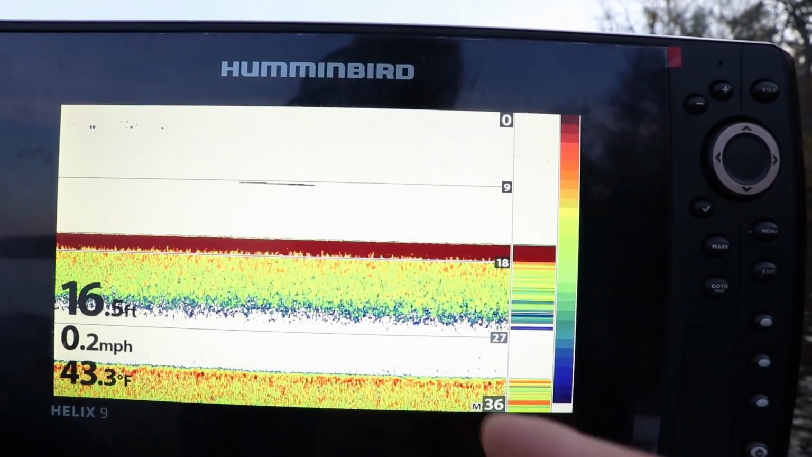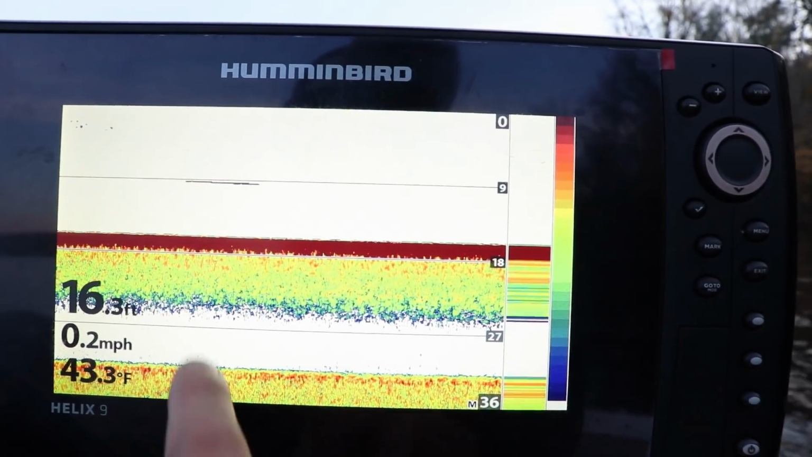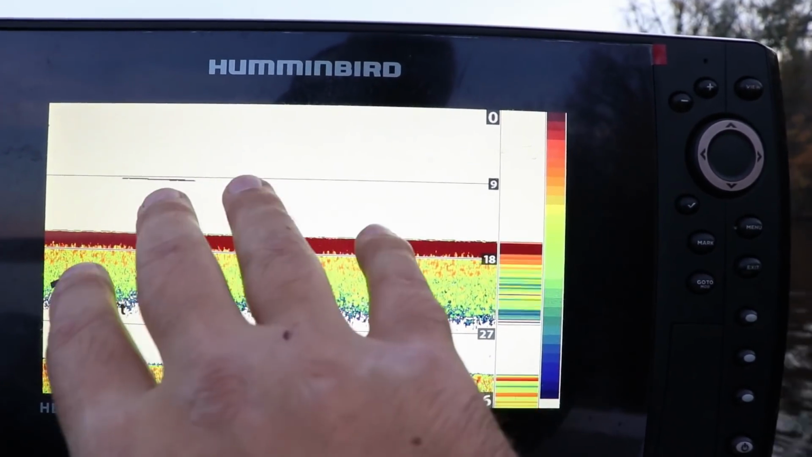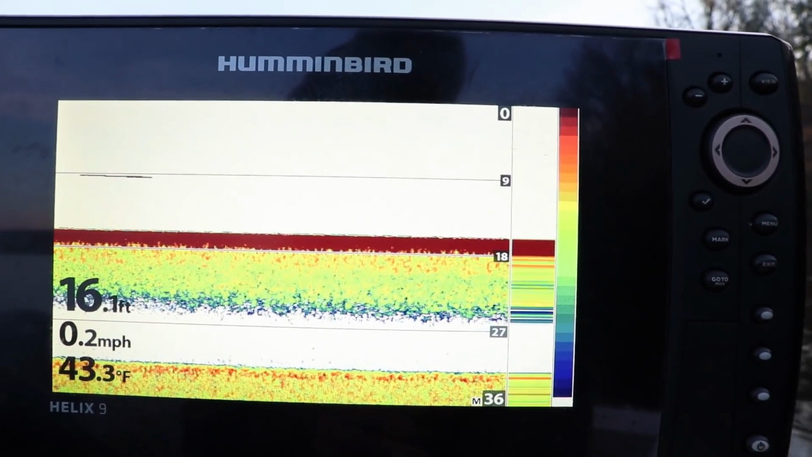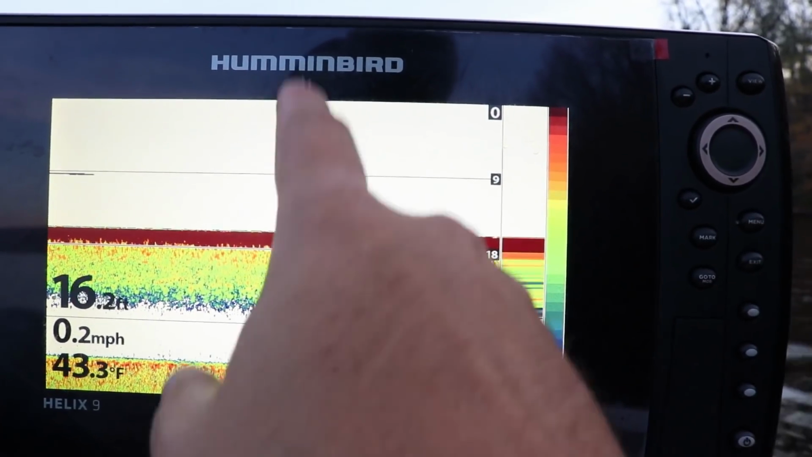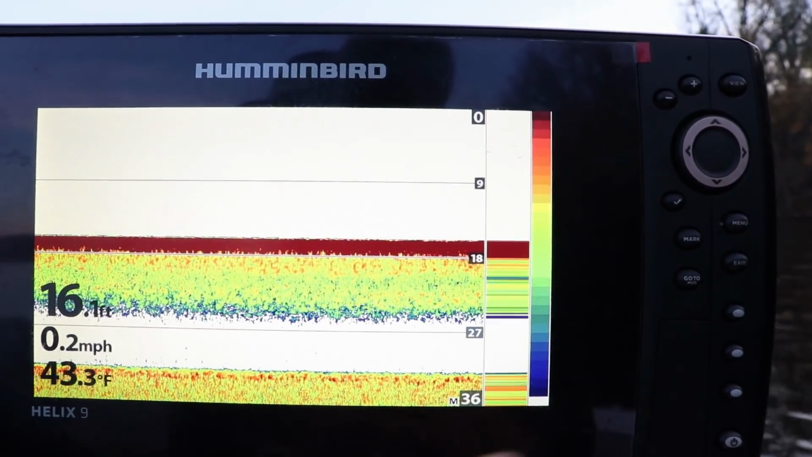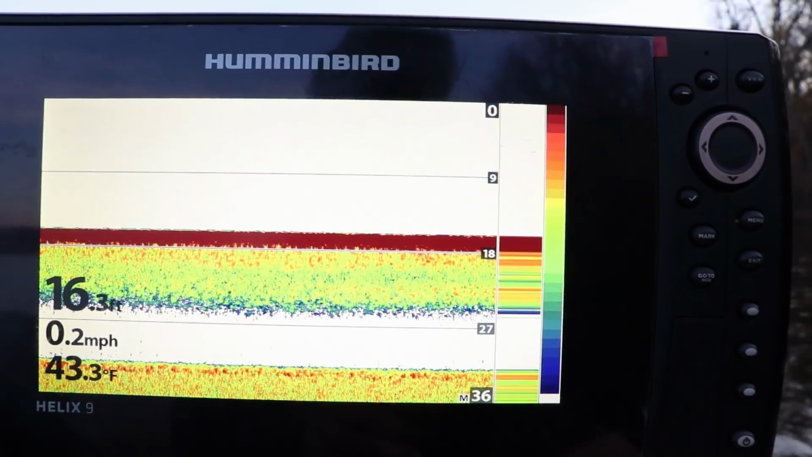So if you have a fish that's 6 inches long, some sort of smaller bait fish, crappie, bluegill, something like that, if you have 83 kilohertz, it might only give 10 pixels to that 6-inch fish. But if you have a 200 kilohertz frequency running, a narrower cone, it can give that same 6-inch fish 10 pixels, 20 pixels. It'll show up better on your screen. So that's the first thing I suggest.